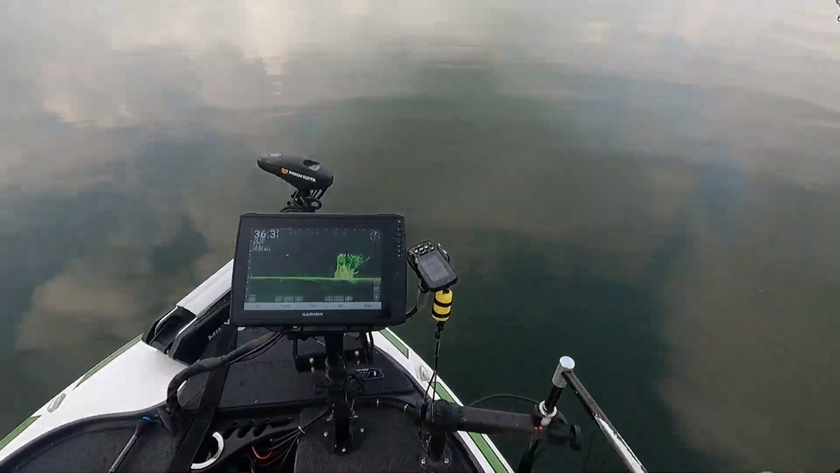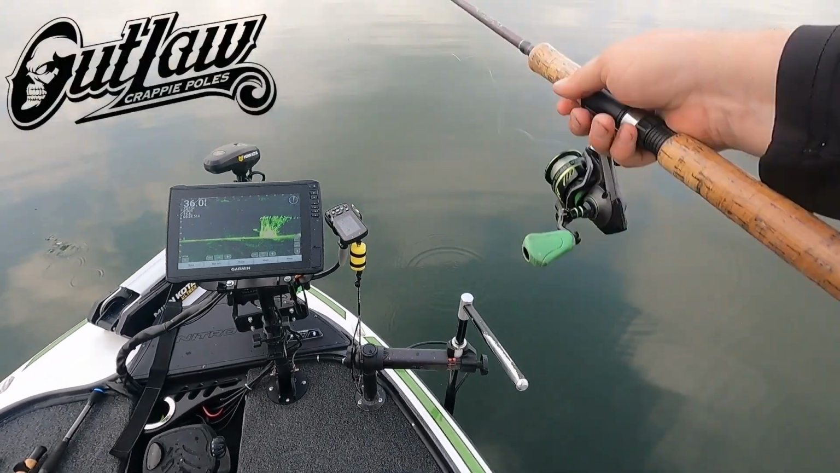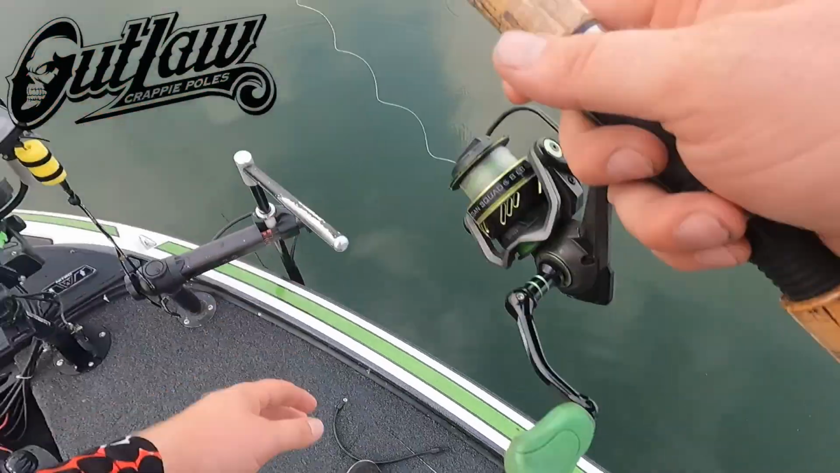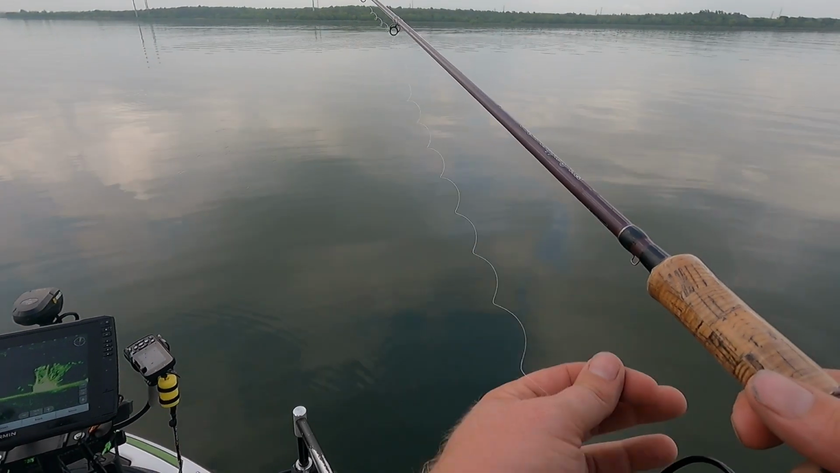And guys, I'm just gonna break it off easy. Look at that. I mean, we just came across the lake, stopped on them. Get out of here, boy. Pitch out to him real quick with my 10-foot Pro SE Outlaw crappie pole. My dad's gonna throw down. He's using hand tides. I am using good old Therapist, guys. You know it's my go-to.